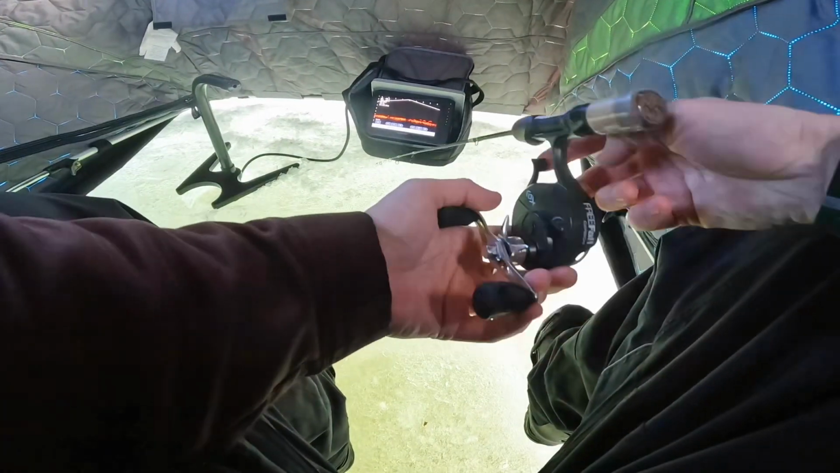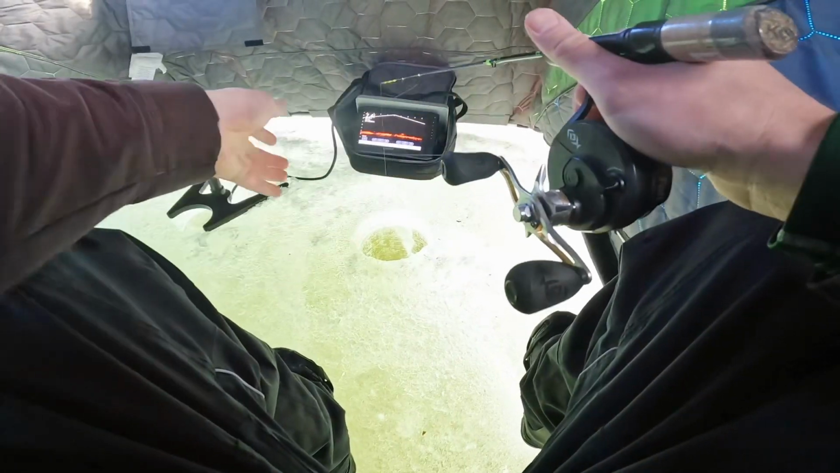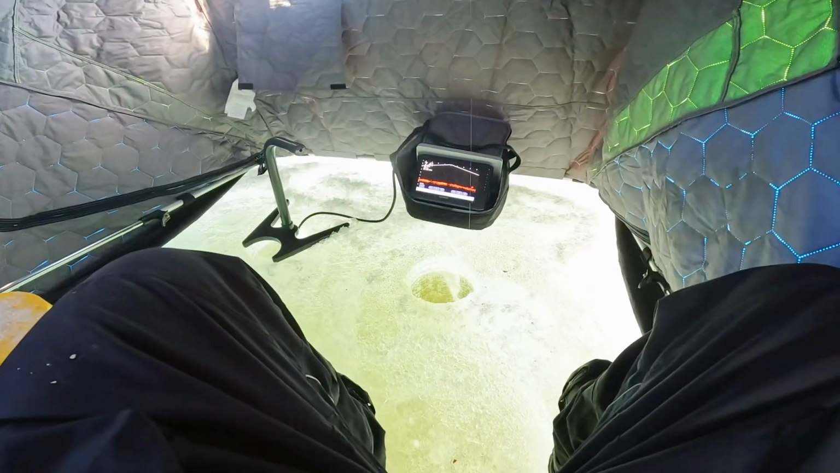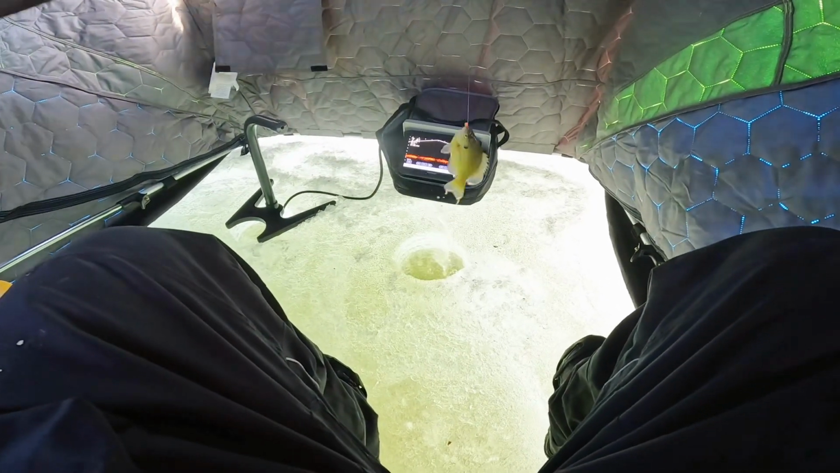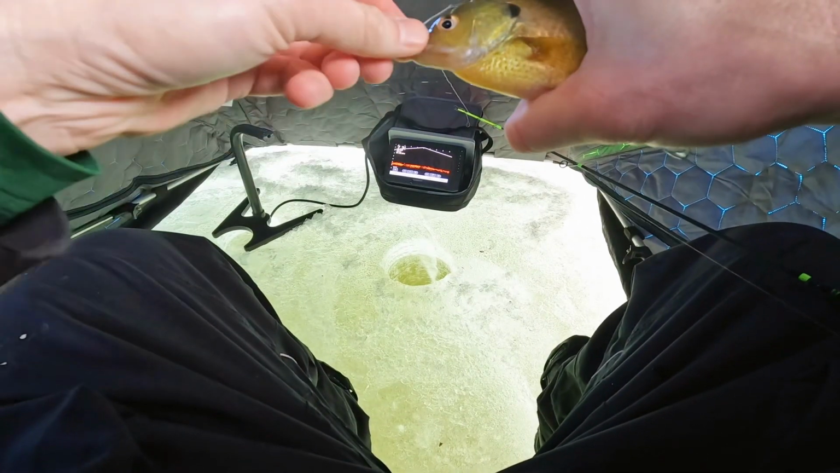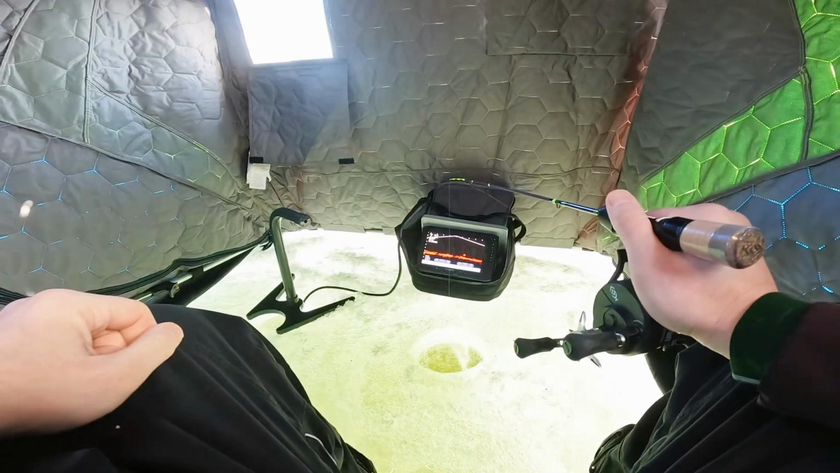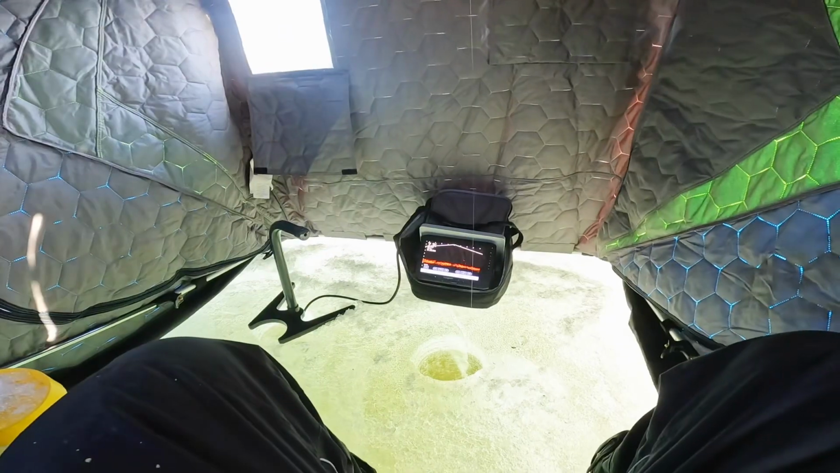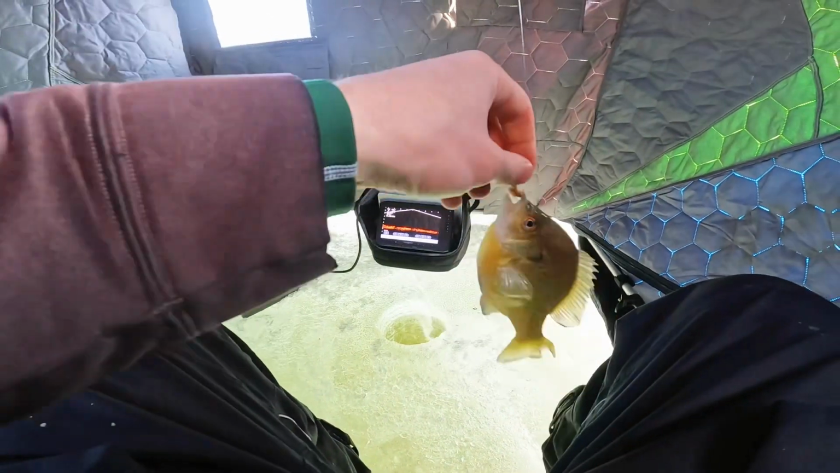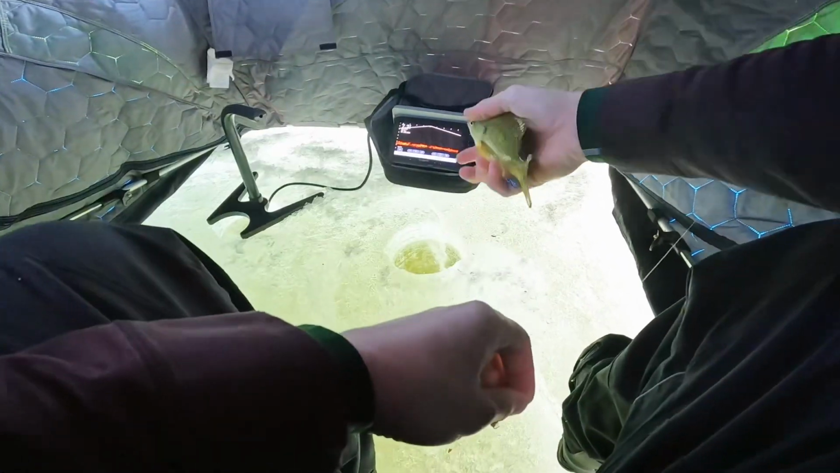Oh, there's some good ones. With as many fish as were out here, I was shocked that this place wasn't absolutely packed. Got that one too. Easy back to back, that's a small one. And he didn't inhale it, which is good. Easy release. There's one. Not a big one. Another easily unhooked one.